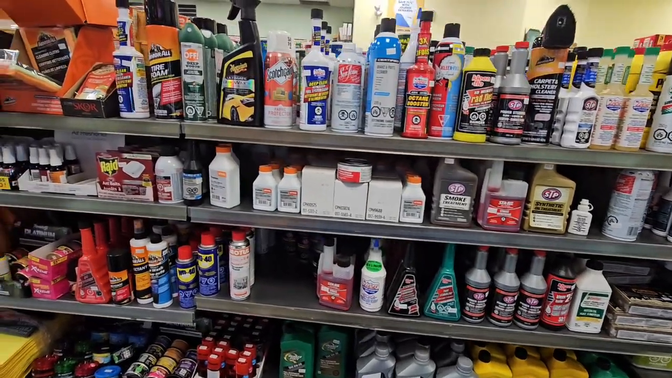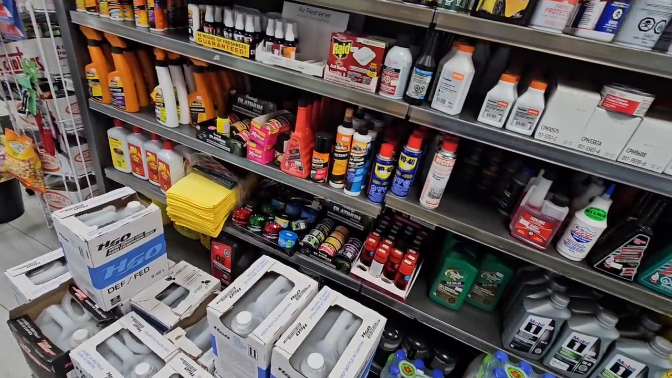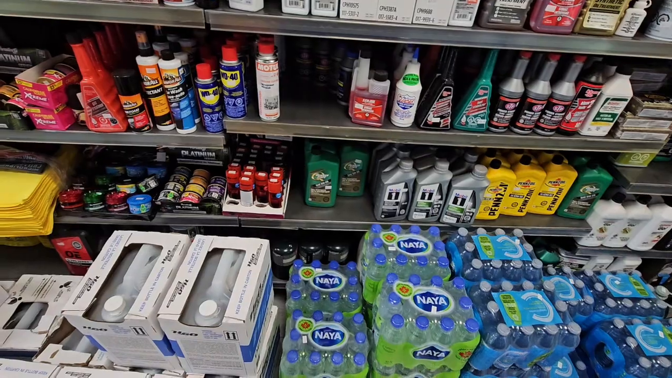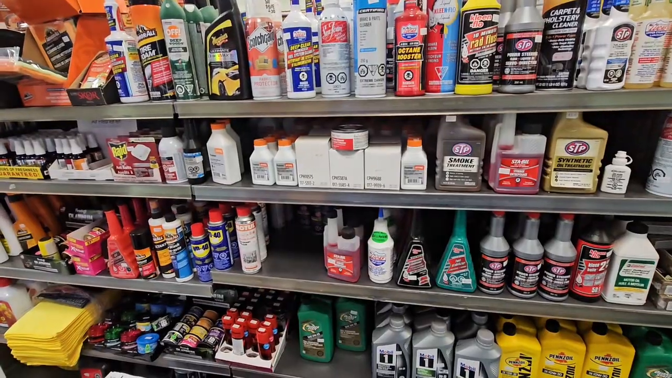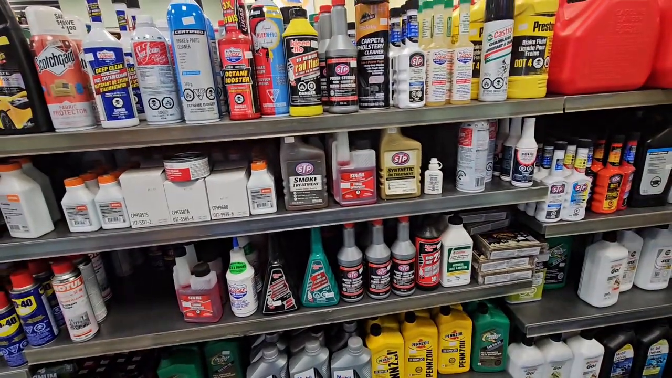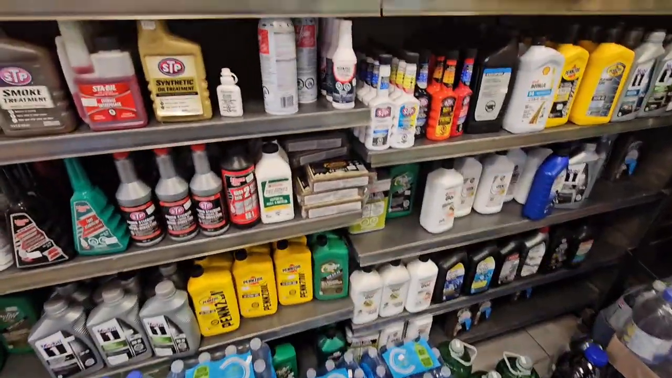Brake clean. Well. I wonder if the other gas station would have it. I don't think so. Well, there's not very much to choose from.